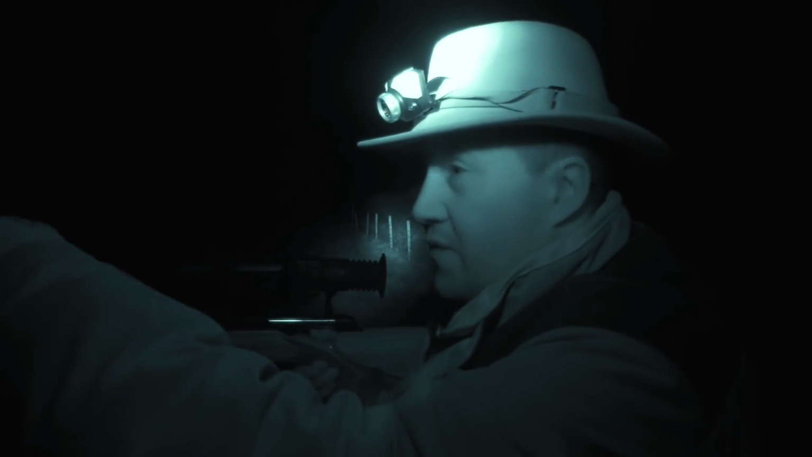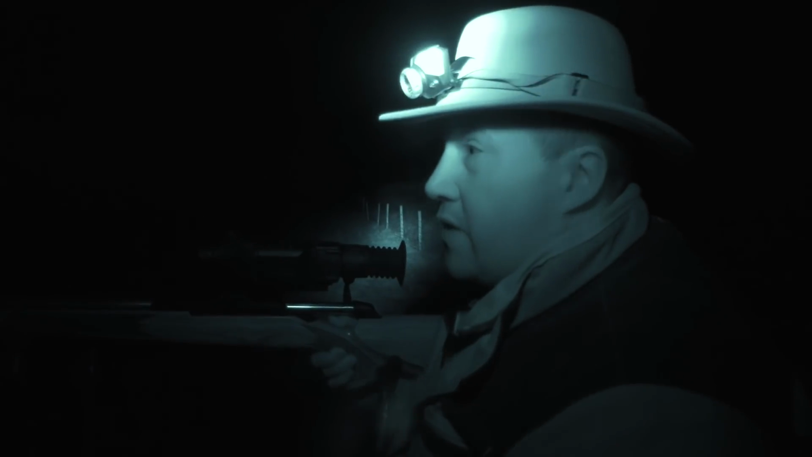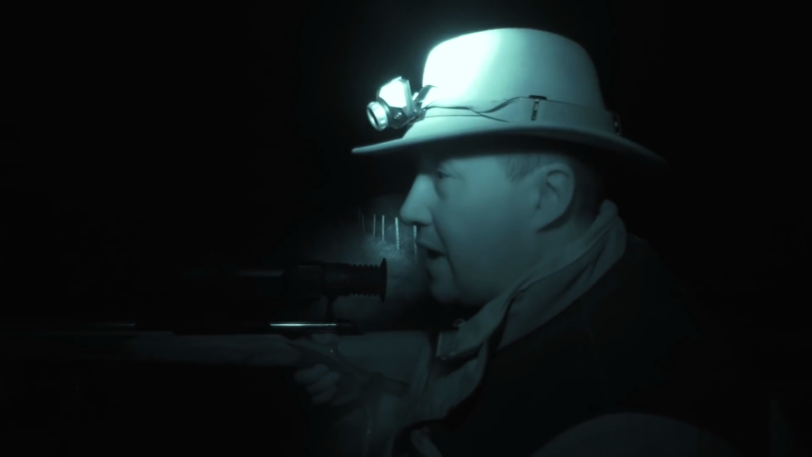We were just set up here calling, and I was expecting a fox to appear out of this thick grass here, or possibly from the wood over there. The wind's straight in our face and it's quite a brisk breeze as well, so I don't actually know if the call is punching out there. I would have thought so, but you just never know when you've got a good strong headwind like that how far the call's going out.